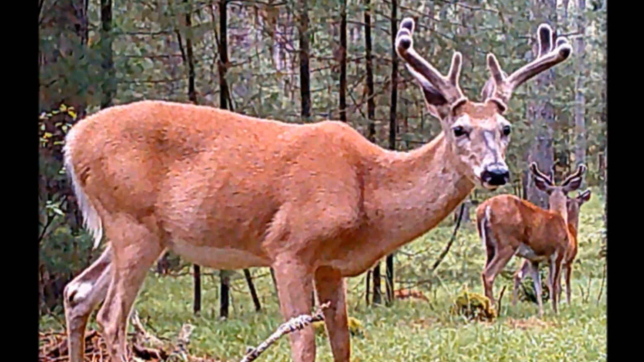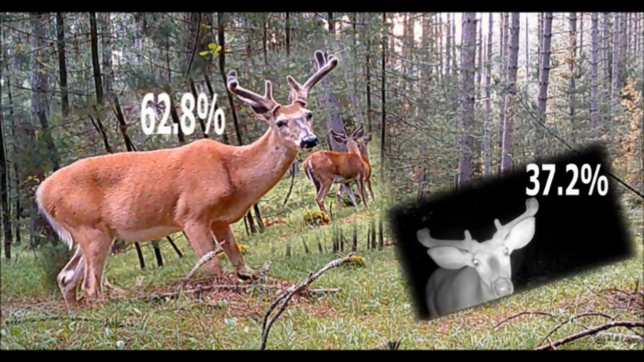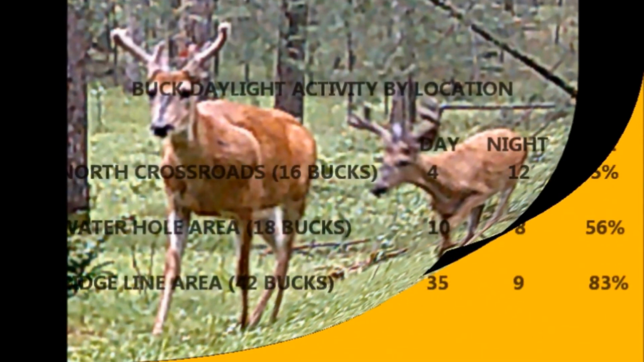So, let's dig a little deeper on this buck anomaly of preferring daylight movement over nighttime movement by a 62.8% to 37.2% edge. With more bucks making daylight appearances, let's see at what locations the daylight bucks were most active.